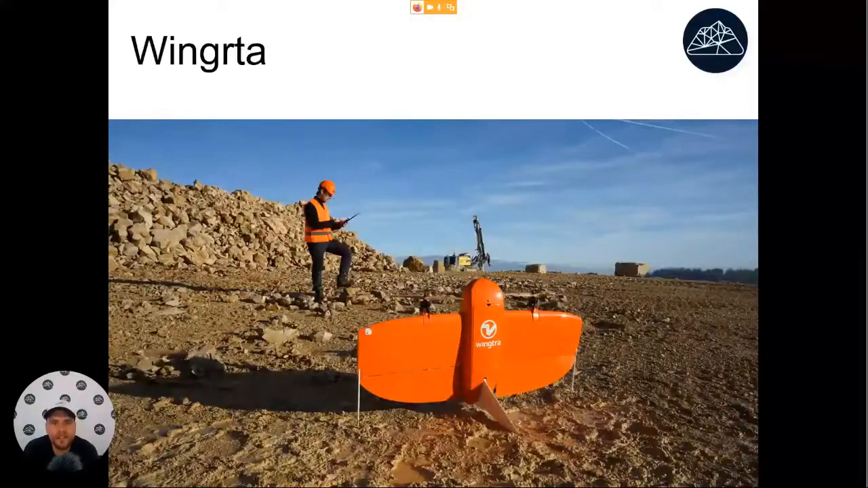A second example, which is kind of interesting, is a drone called Wingtra, a hybrid between a multicopter and a fixed wing. It takes off vertically, and then when it's airborne, it flies like a fixed wing, so it gets benefits out of both categories.